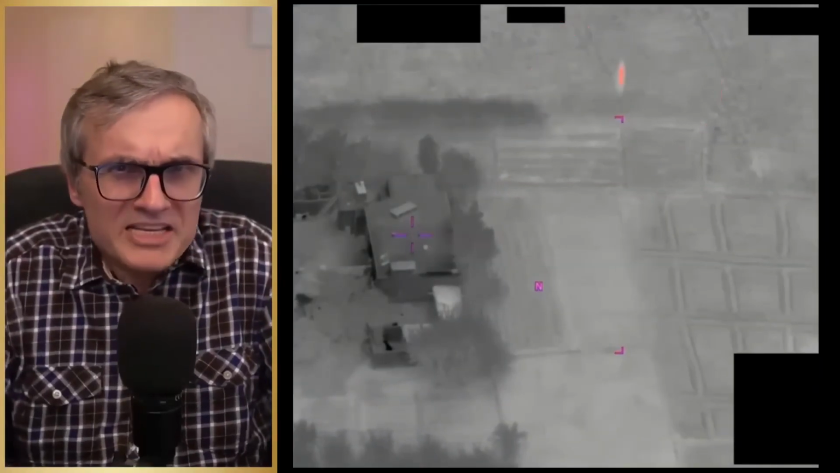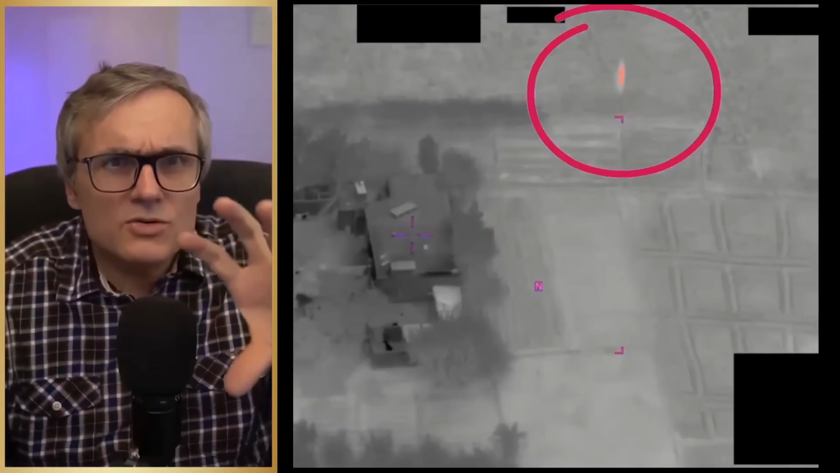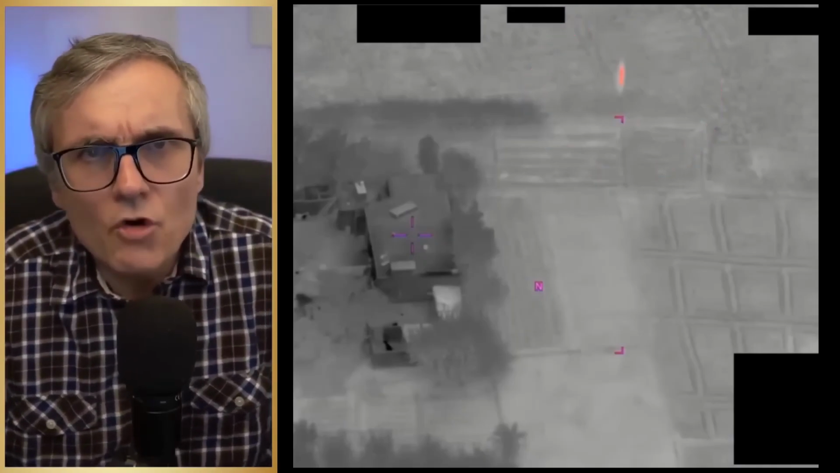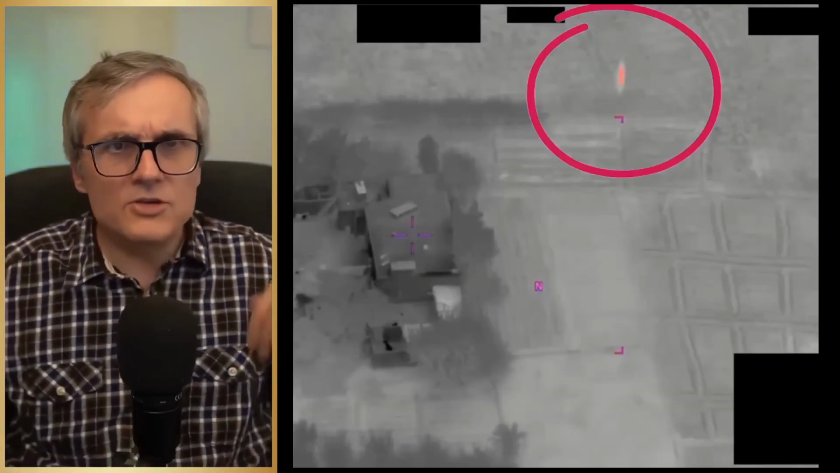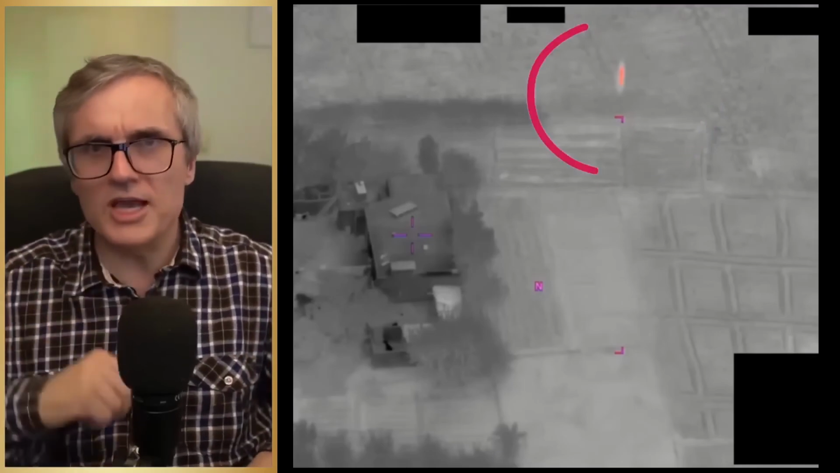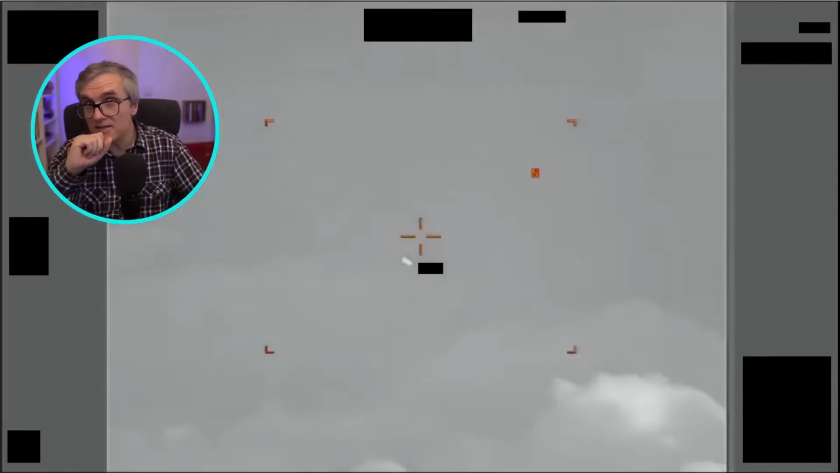But the normal explanation is already suggested in the description. Glare, in other words, an optical artifact. It's an optical or sensor artifact, a reflection or stray light entering the optics. It lasts less than a second and appears at the edge of the frame. No extraterrestrials. They say it themselves. A moving white light, and these are supposed to be extraterrestrials?